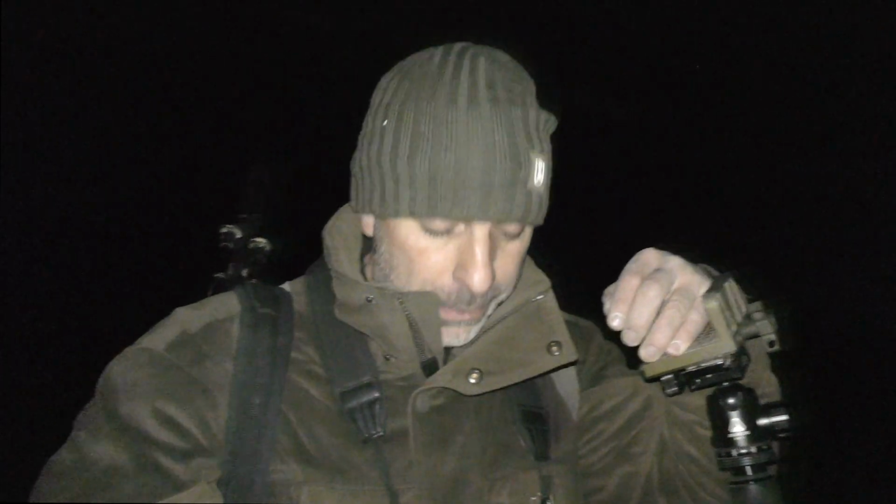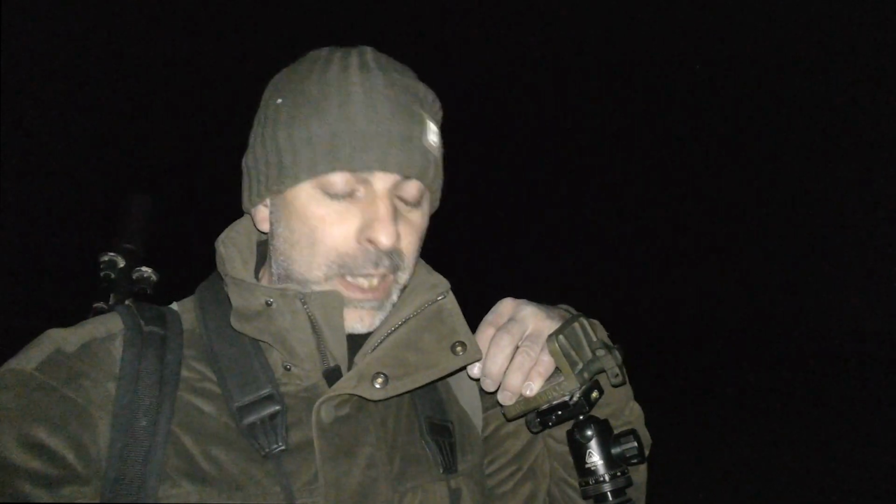So that's a pretty decent sized fox, that dog fox. As you can see from that, the HIK Panther scope, that's really sharp, really nice and clear, even when you turn the mag up, still nice and clear. I've been using it on black hot. I've quite come to like that now.